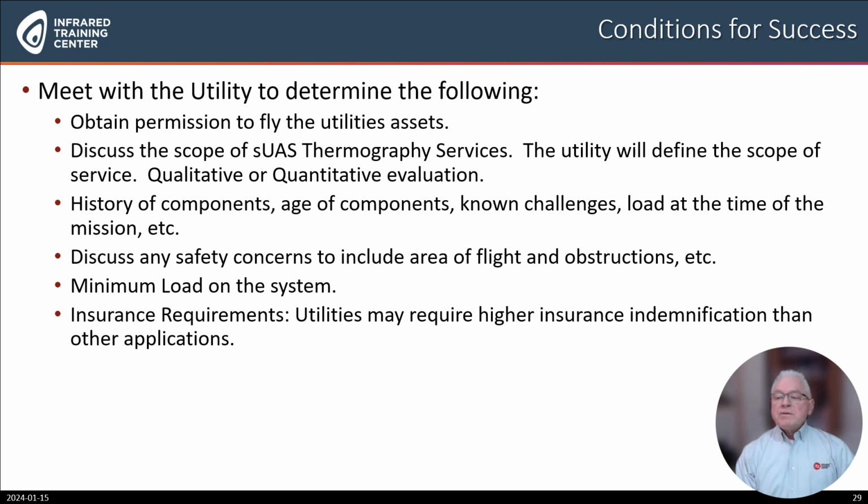The utility may define the scope of service, whether it be a qualitative or quantitative thermography application. History of the components, age of the components, known challenges, and load at the time of the mission. Discuss any safety concerns to include area of flight, obstructions, and distance from energized equipment for safety. The minimum on the system is very important. Insurance requirements. The utilities may require higher insurance indemnification than other applications.